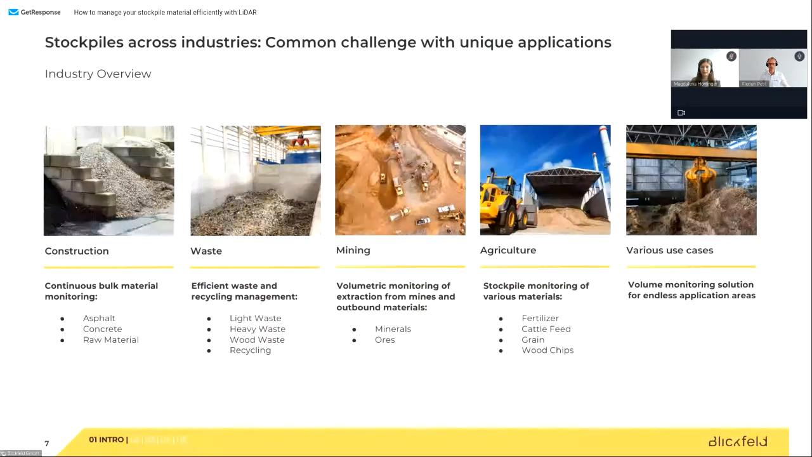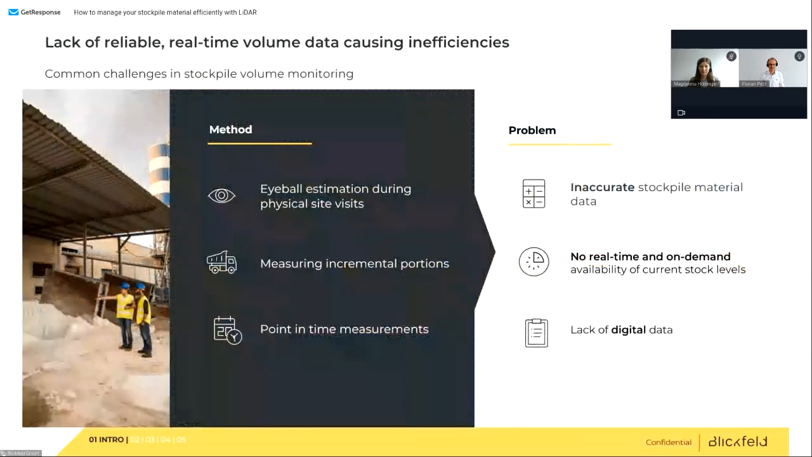I didn't talk about the whole pharmaceutical industry or the plastics industry. I would say for many of the items we are using today, they are coming from materials which are stored in stockpiles. And the funny thing is, stockpiles are one of the least digitized assets in the world.